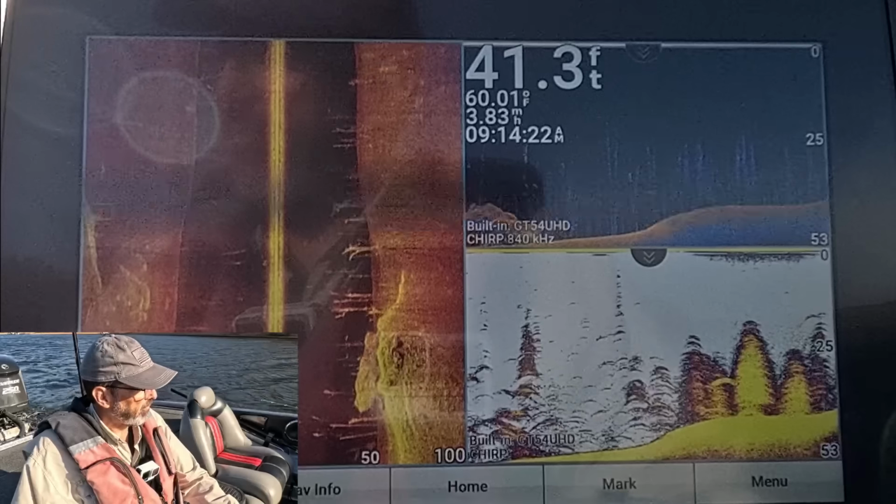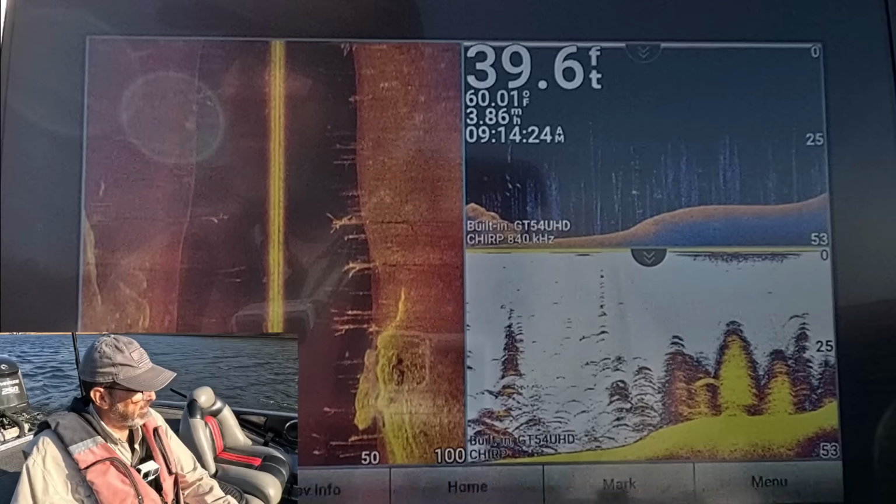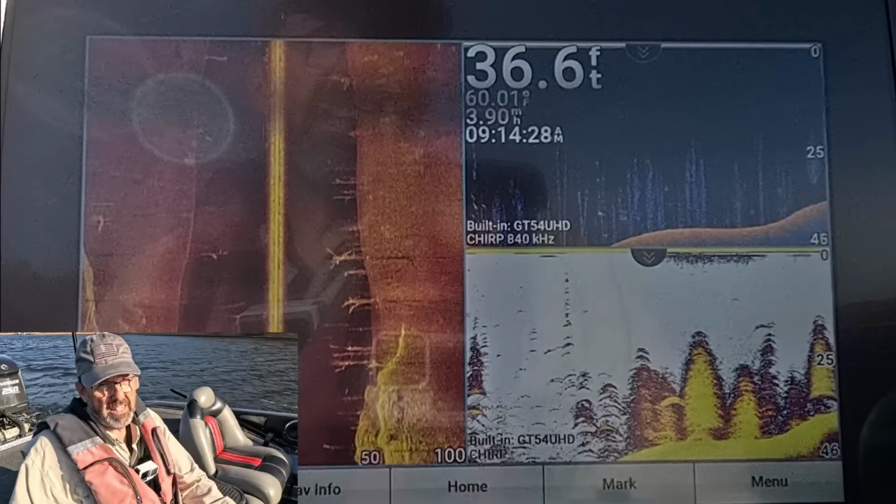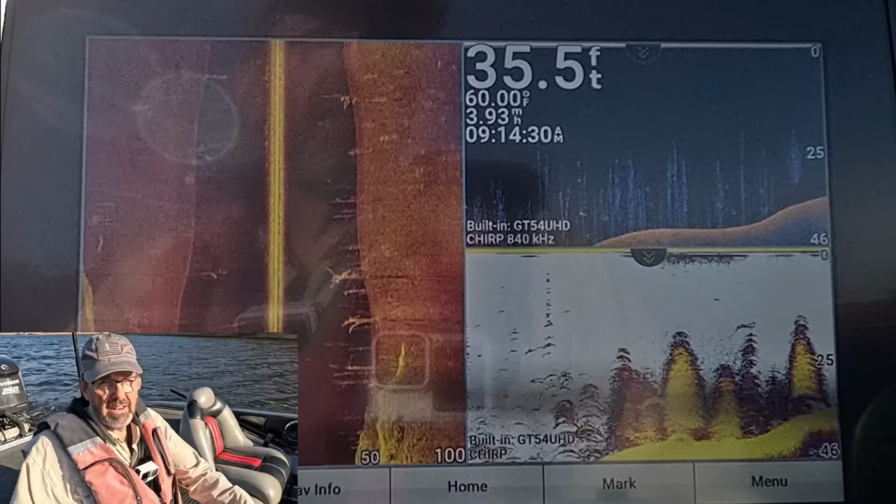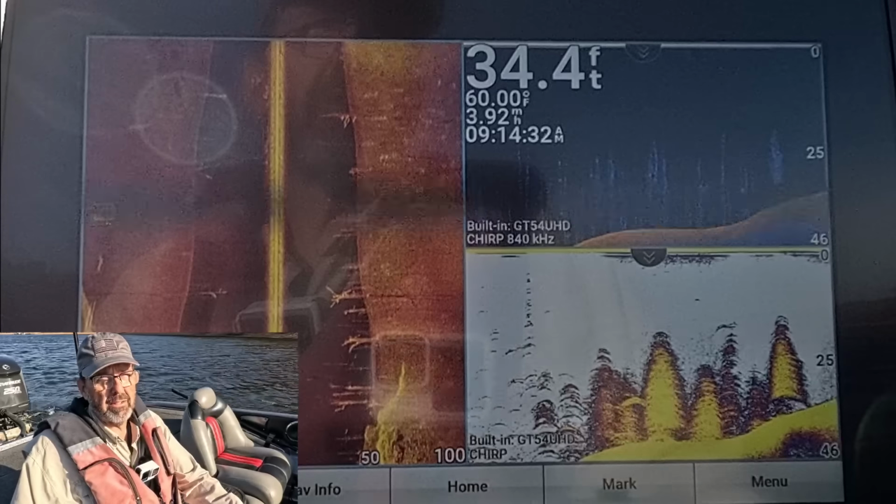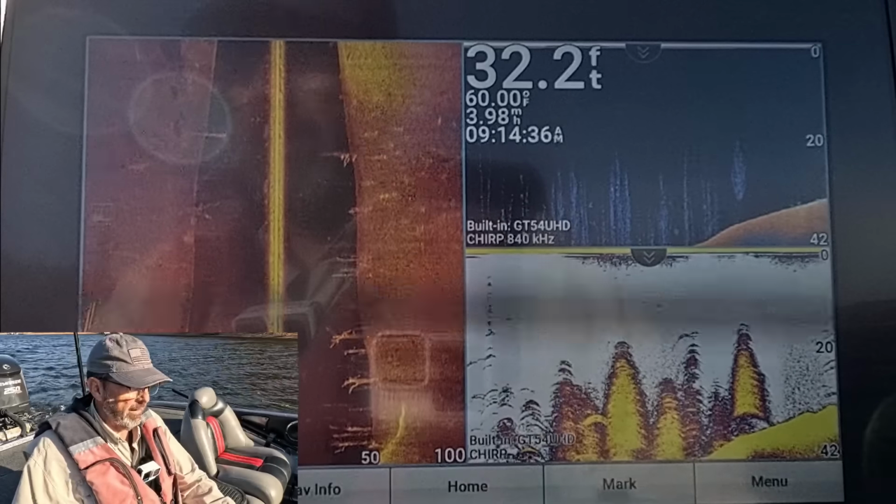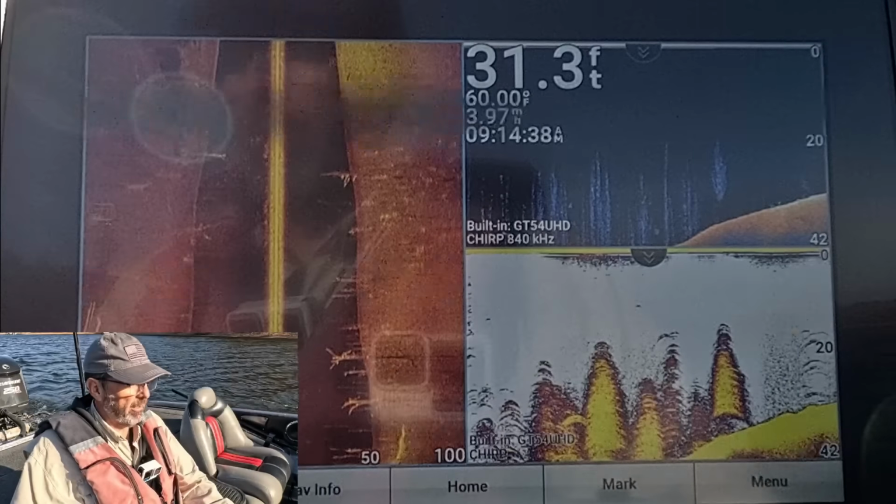So when I get up here, you should be seeing depths of about 15 to 10 feet. And I may even be throwing some baits up on the bank. We'll see if I can find them shallow, and if they're not there, I'm not going to spend a lot of time up here.